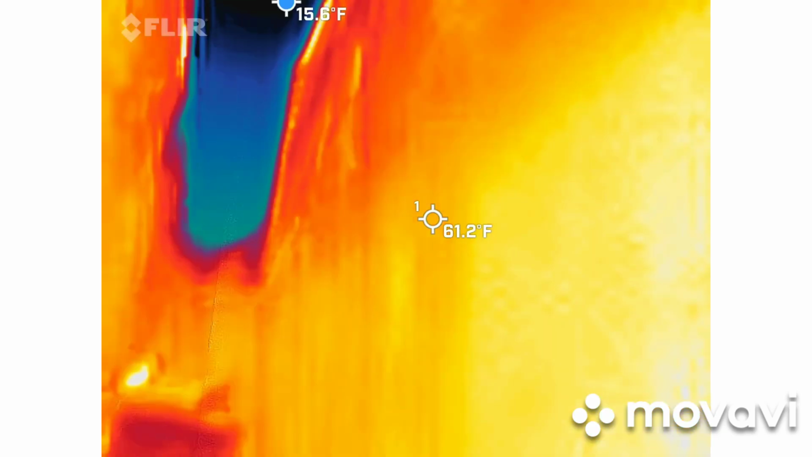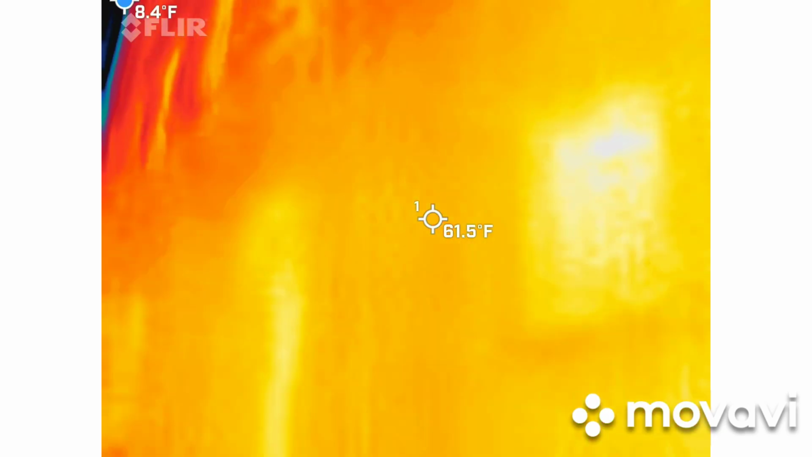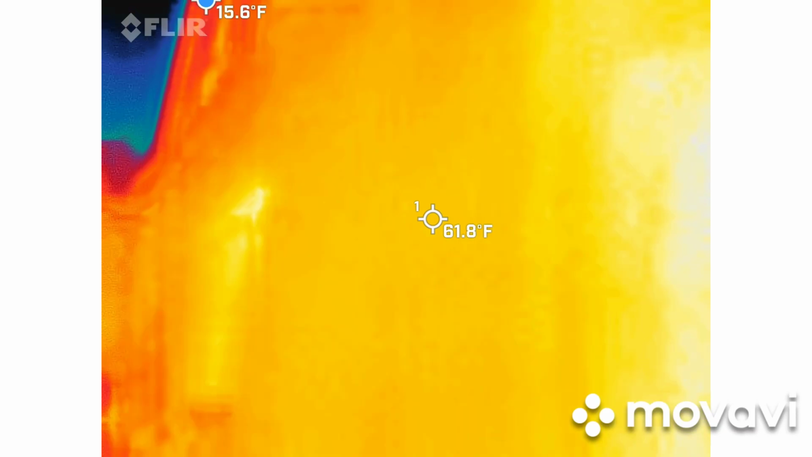Feels a little weird to walk on this. Yeah, it's definitely uneven from all the water. We are below sea level here, so I'm sure at one point these were all completely level.